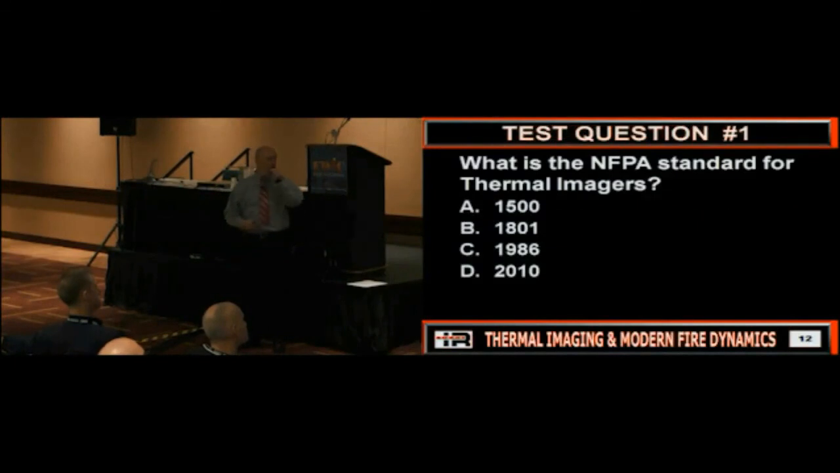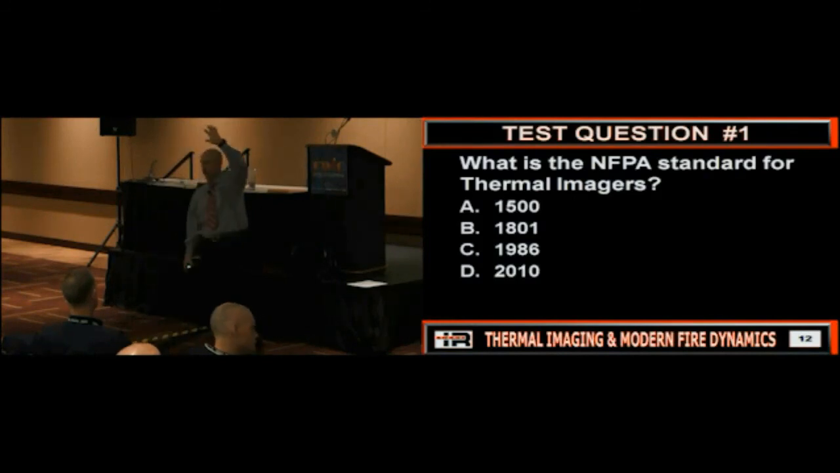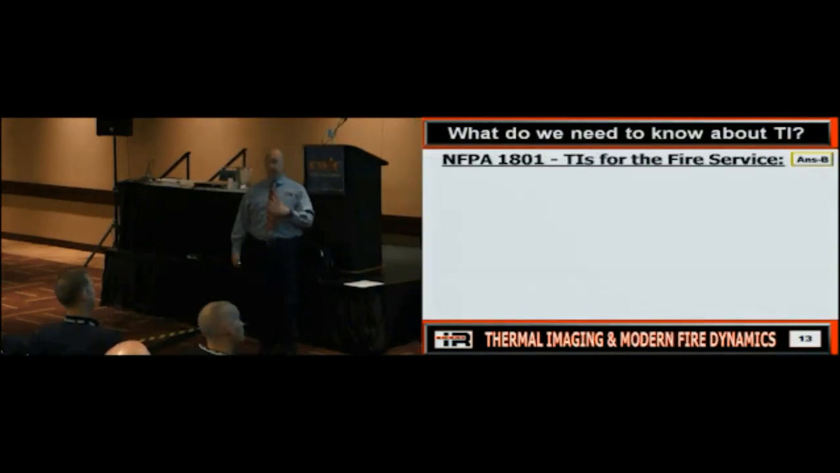But going from there, what do we need to know about thermal imaging? What is the NFPA standard for thermal imagers? Does anybody know? 1801, good. Did anybody use that to buy a thermal imager in the last year or two? Does anybody have an NFPA compliant thermal imager? Yes, no? No? Okay. There are now NFPA compliant thermal imagers out there.